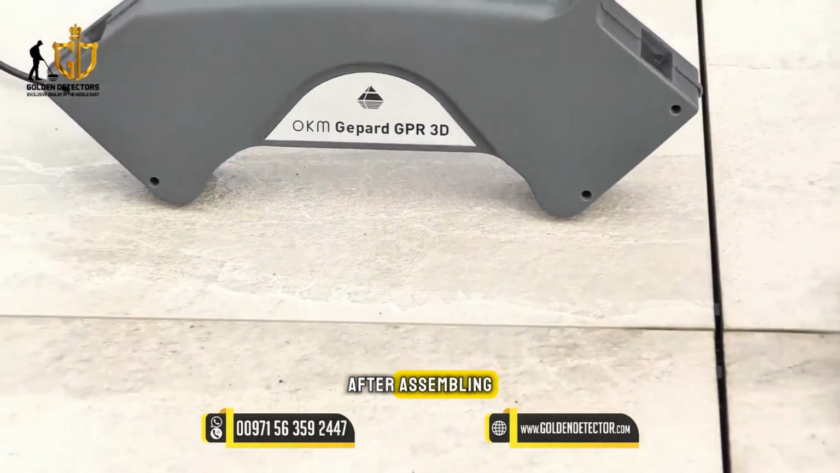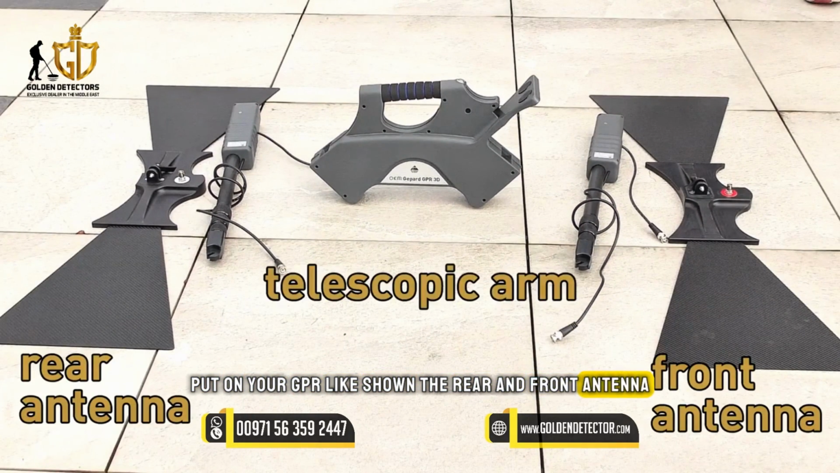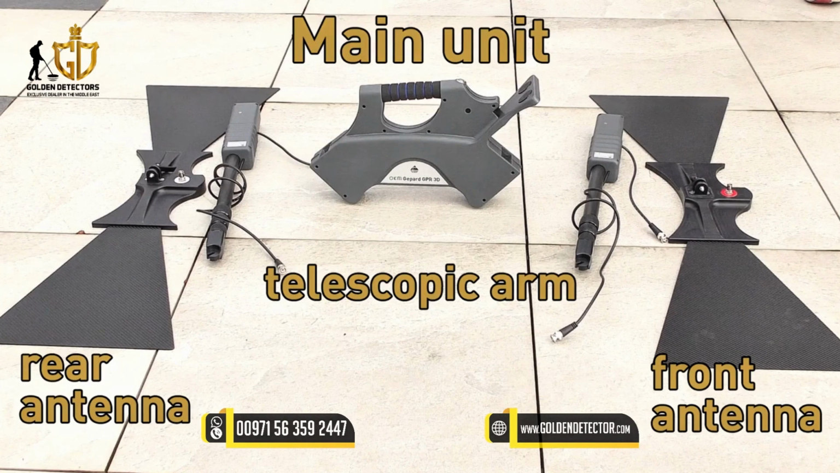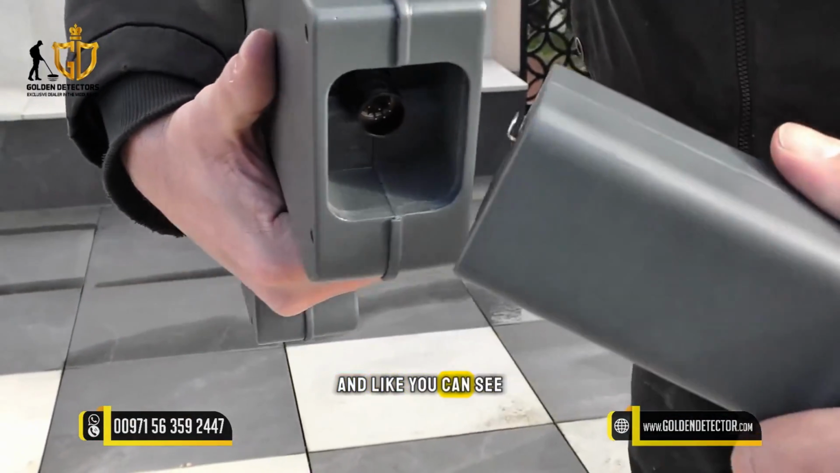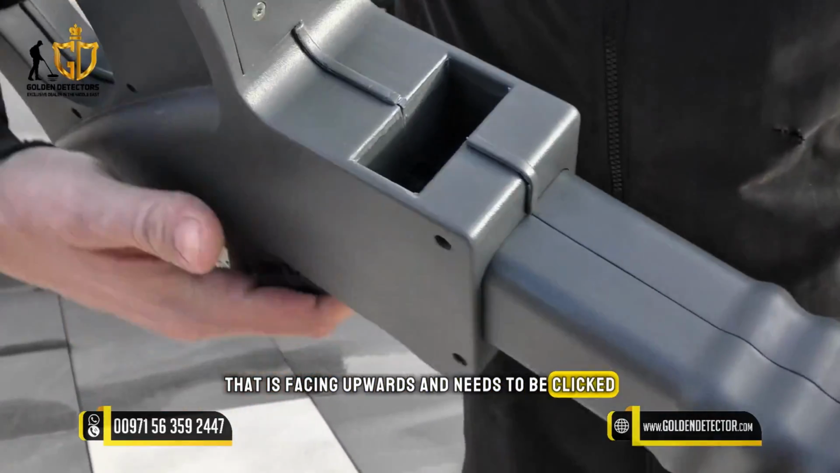To start the assembling, put down your GPR like shown: the rear and front antenna, the telescopic arms, and in the middle the main unit. The next step is to gently press the telescopic arms into the openings, and like you can see, there is a silver button that is facing upwards and needs to be clicked.